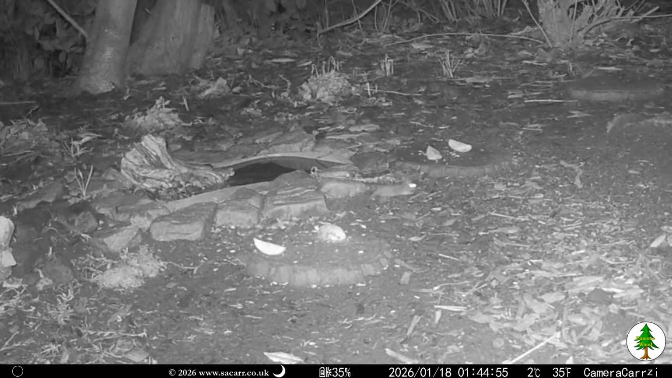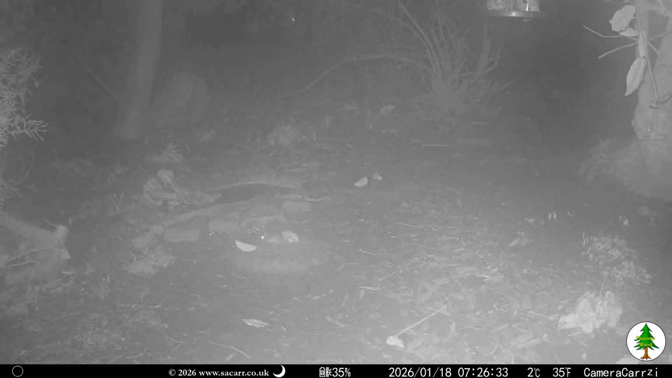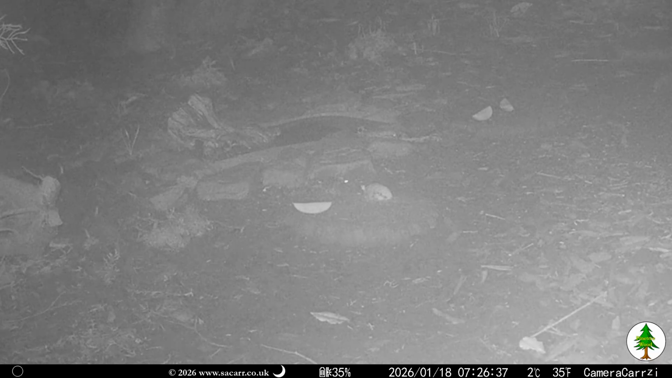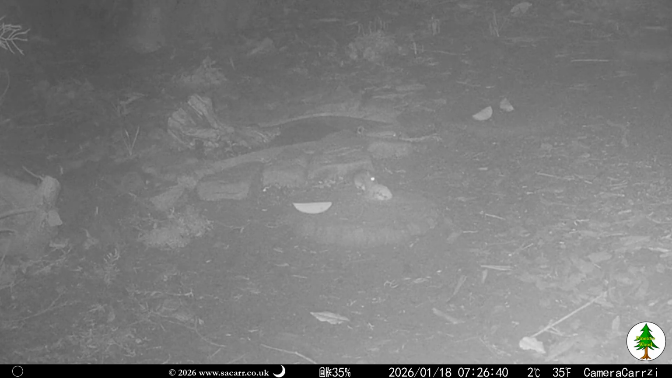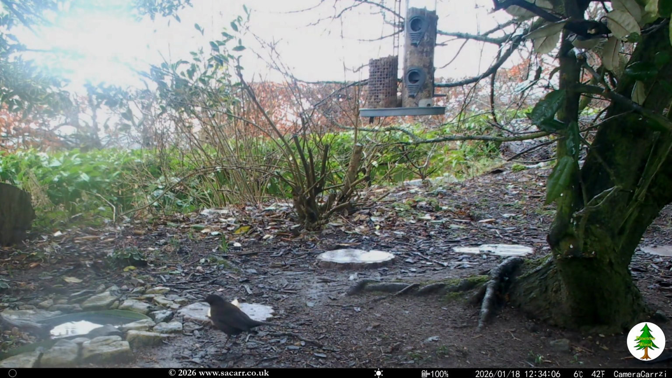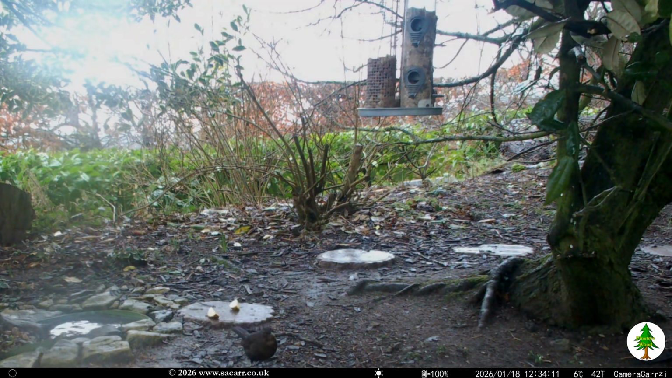An hour later, and the camera had cleared. By 7:30 in the morning, the lens had misted up again, with only one mouse visible. An hour and a half later, the camera was still misted as a blackbird searched the woodland floor. The heat from the infrared LEDs and the electronics in the camera will defrost the lens if there's multiple captures consecutively.